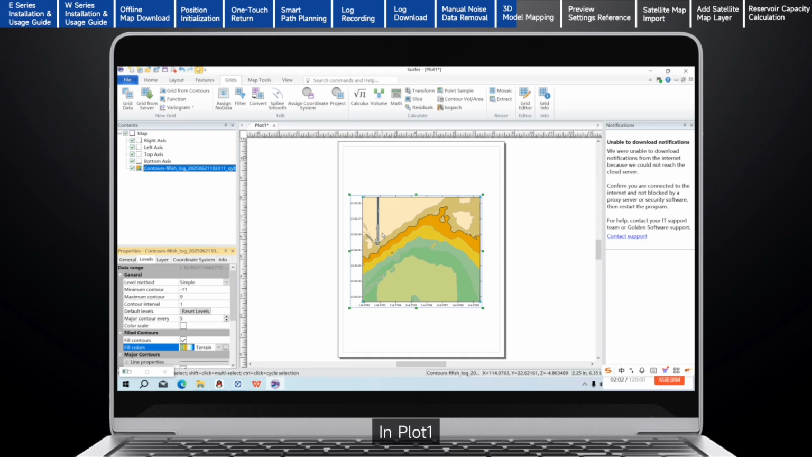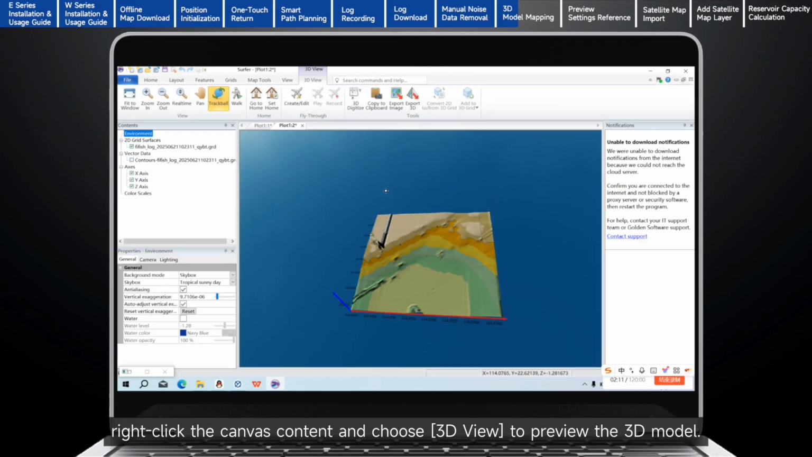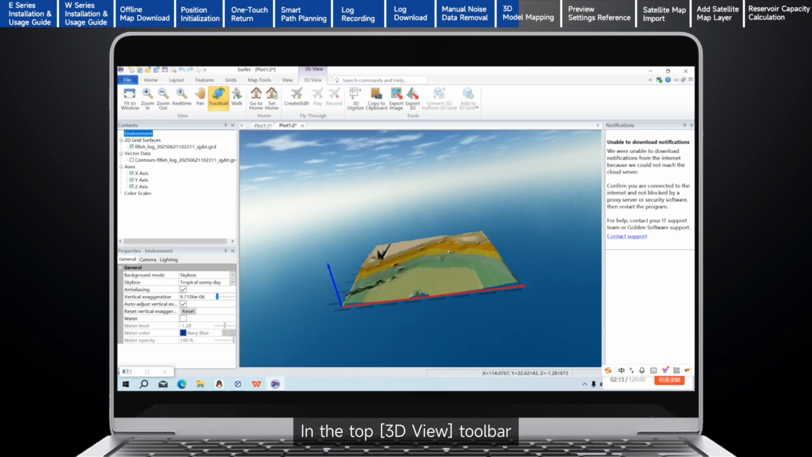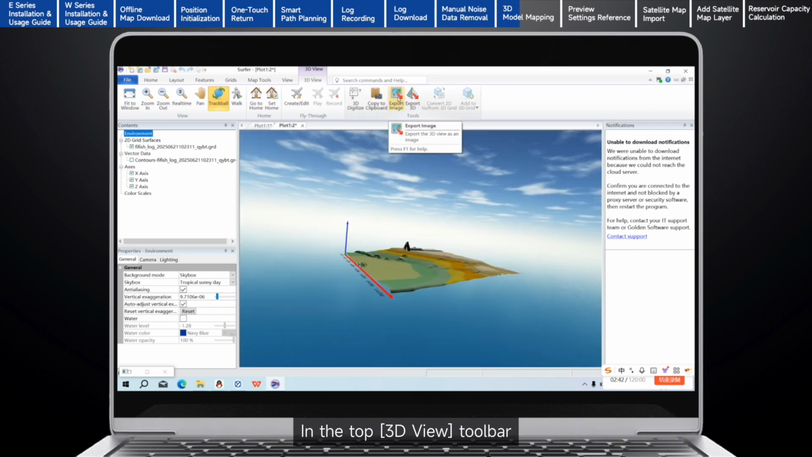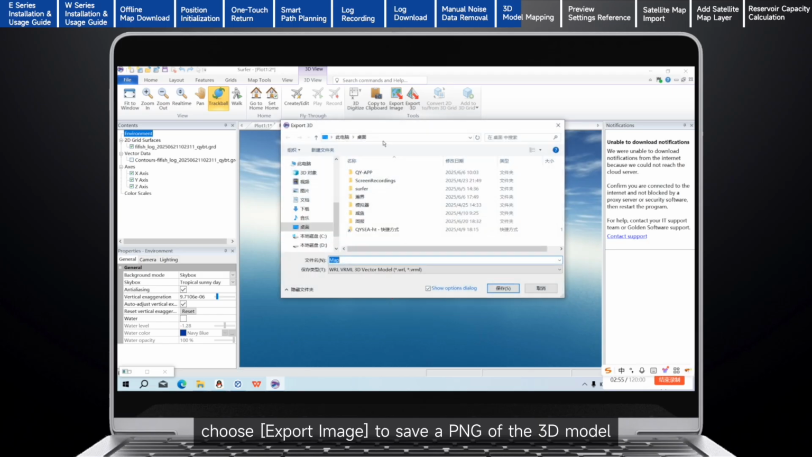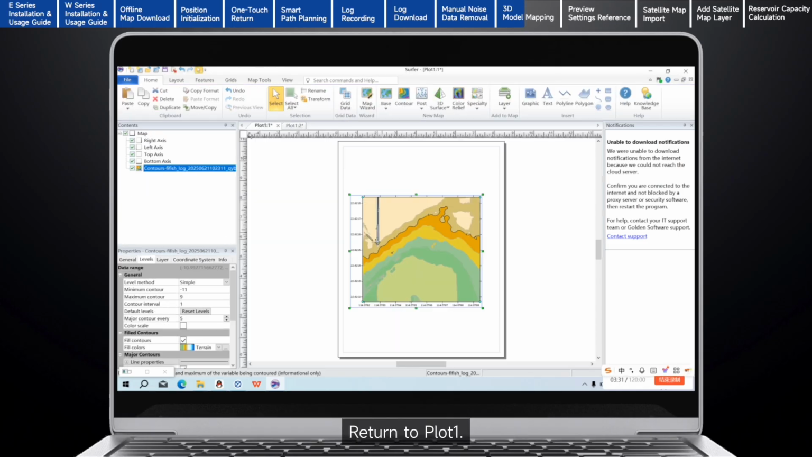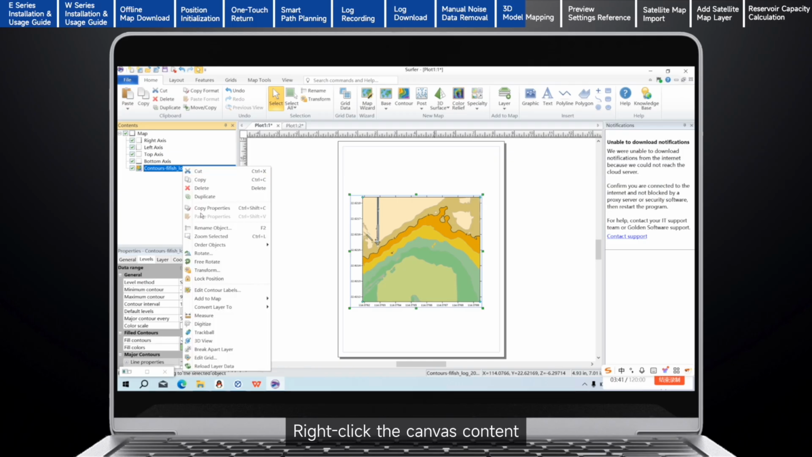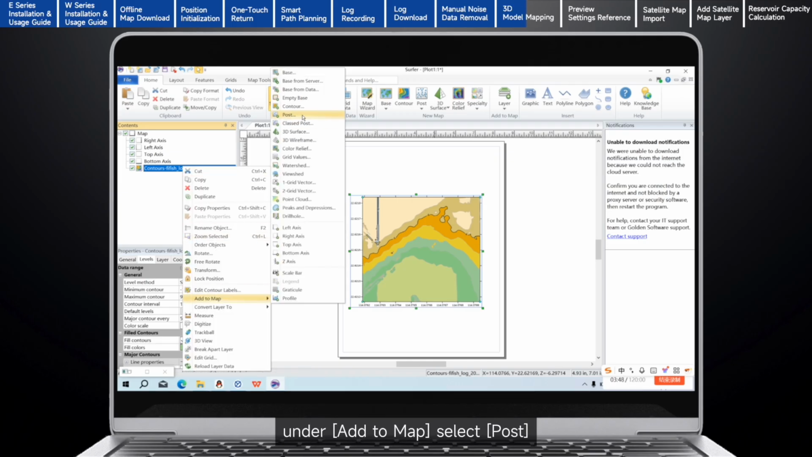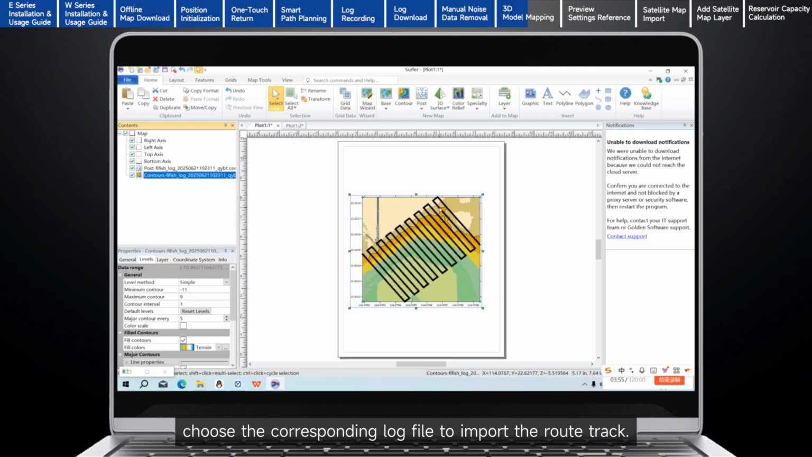In plot 1, right-click the canvas content and choose 3D View to preview the 3D model. In the top 3D View toolbar, choose Export Image to save a PNG of the 3D model, or Export 3D to save a PDF or other 3D formats. Return to plot 1. Right-click the canvas content. Under Add to Map, select Post. Choose the corresponding log file to import the route track.